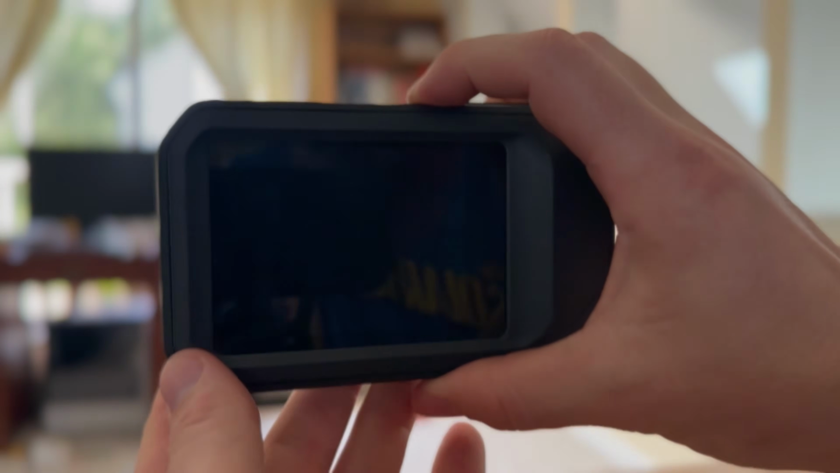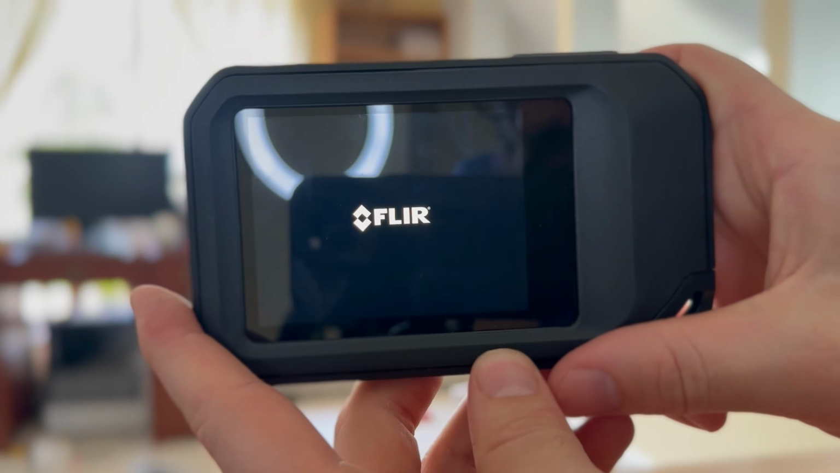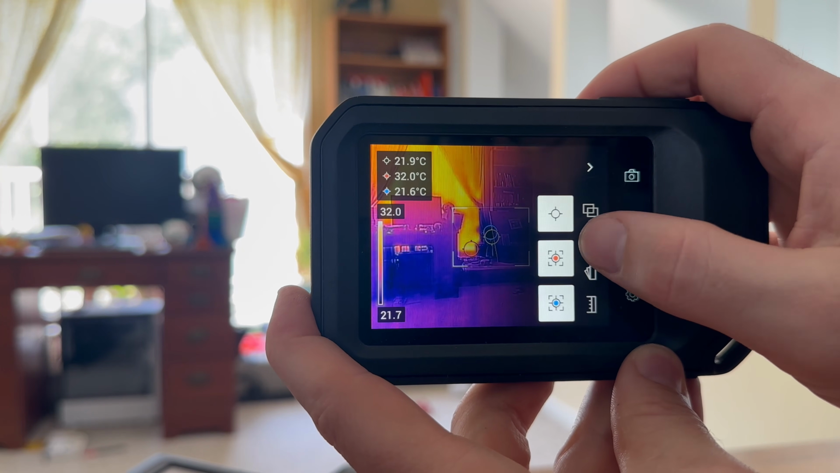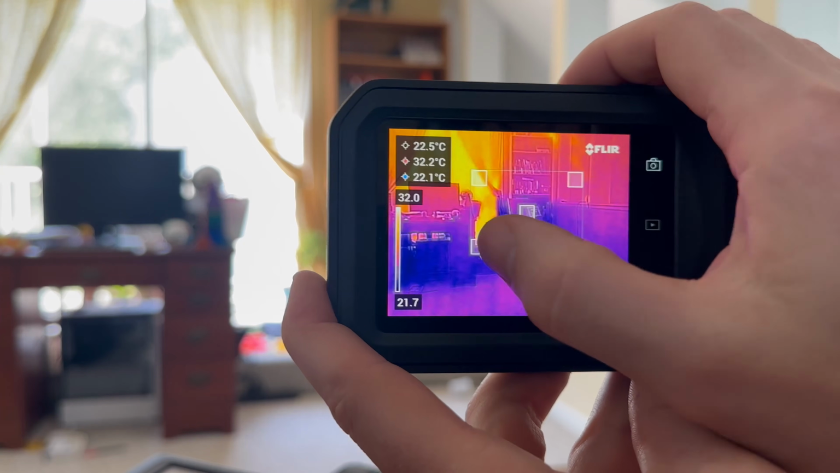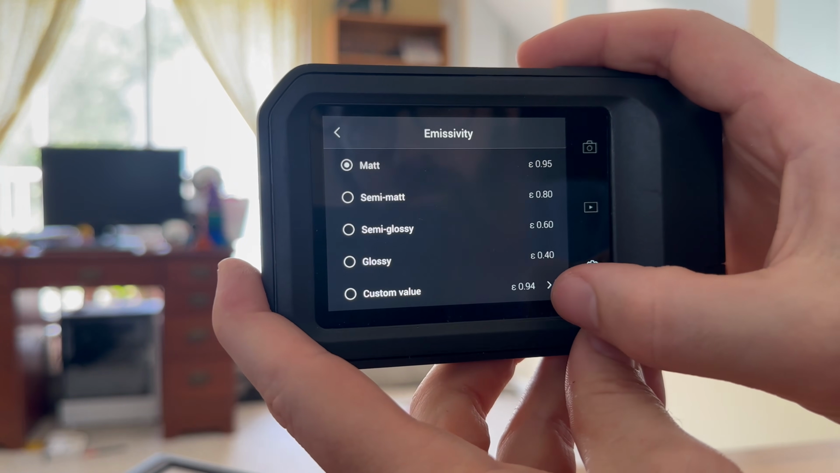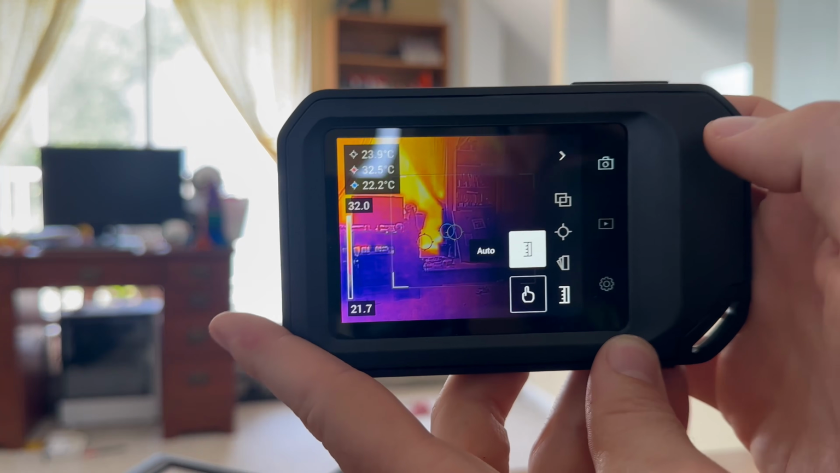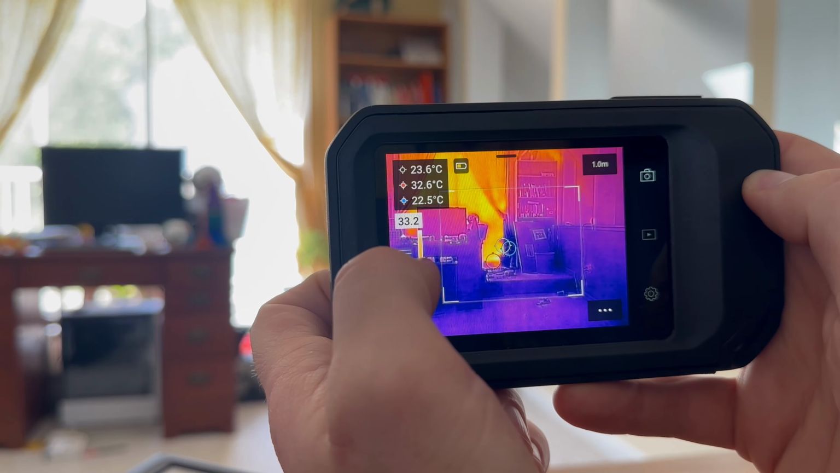The FLIR C5 passed almost all of the tests. That box I was talking about, you can activate that on the FLIR C5, but it only shows the high and the low temps. It doesn't give you the average, which is annoying, but you can change that in software afterwards, which we'll get into. You can absolutely change the emissivity and the background temperature, as well as a bunch of other parameters that are important for specific temperature taking if you want to get really, really accurate temperatures. And you can totally change the level and the span on that temperature bar to be exactly what you want, which is nice.